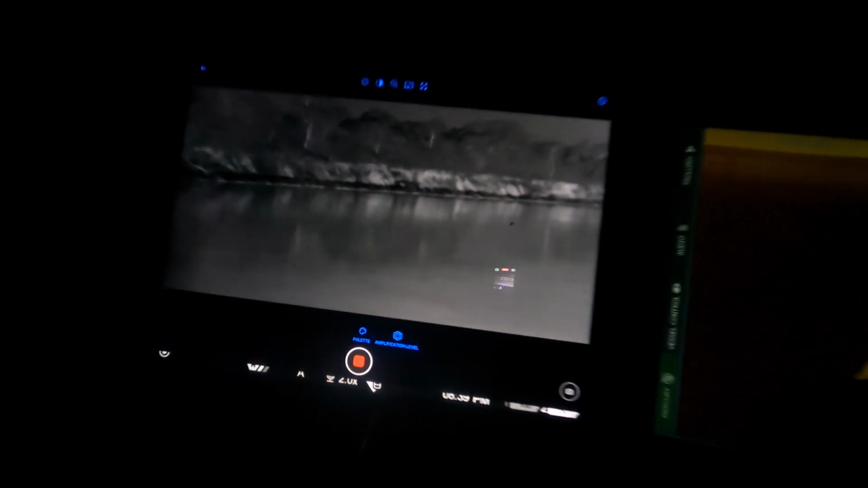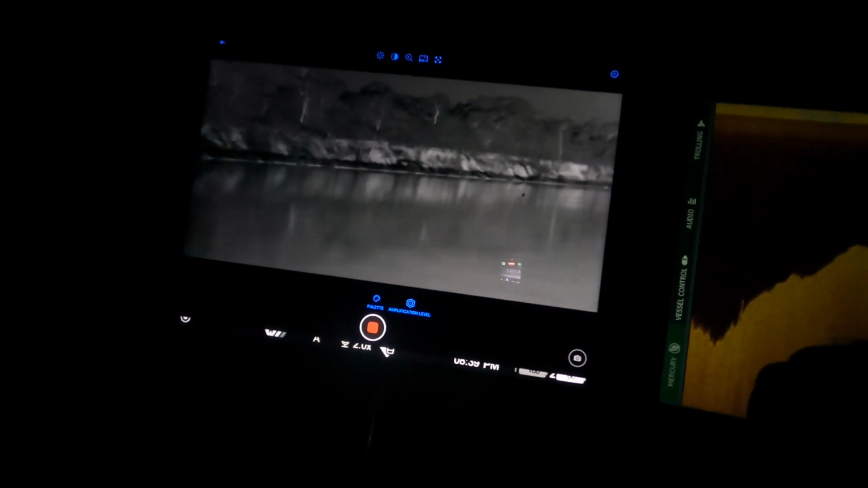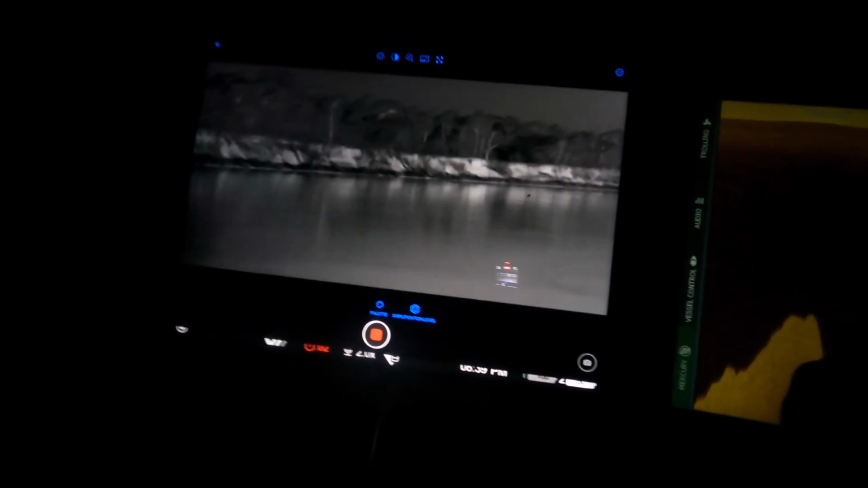See the big river banks. 30k an hour in the pitch black, and we're safe as we can be. Can see everything.